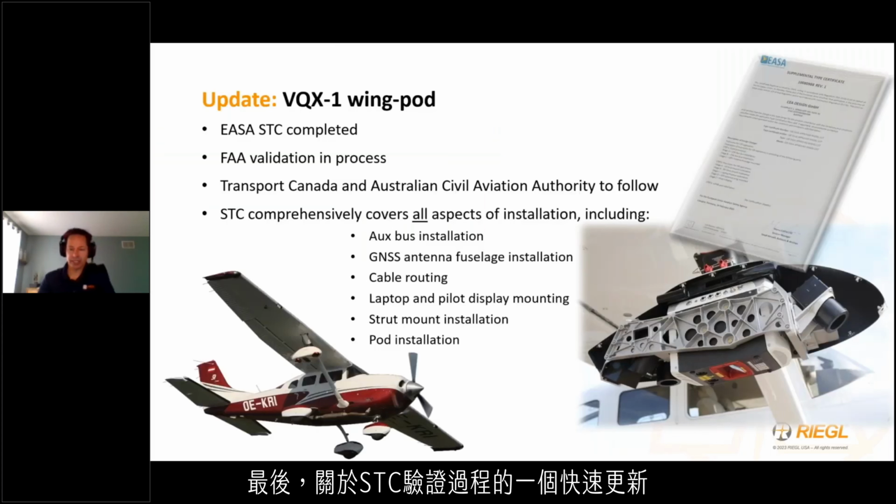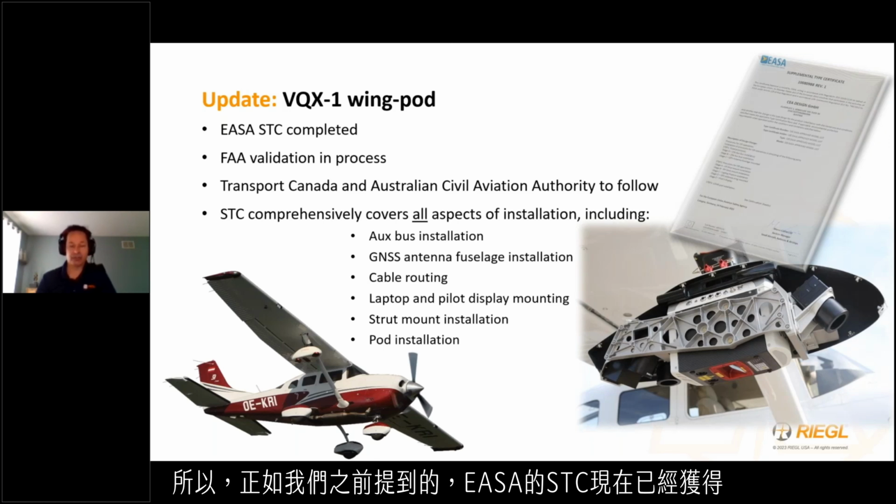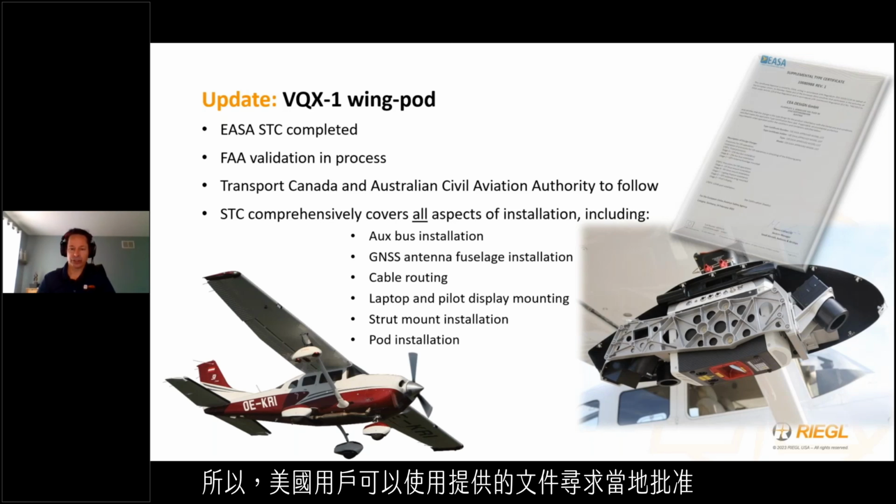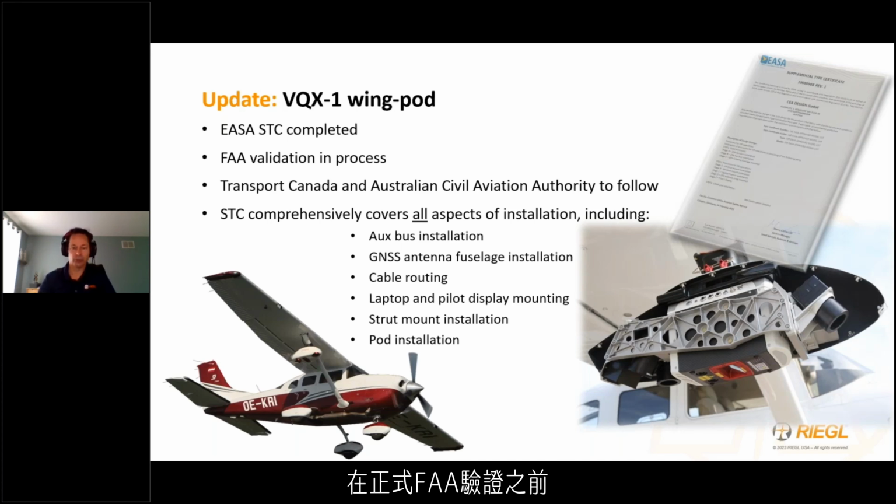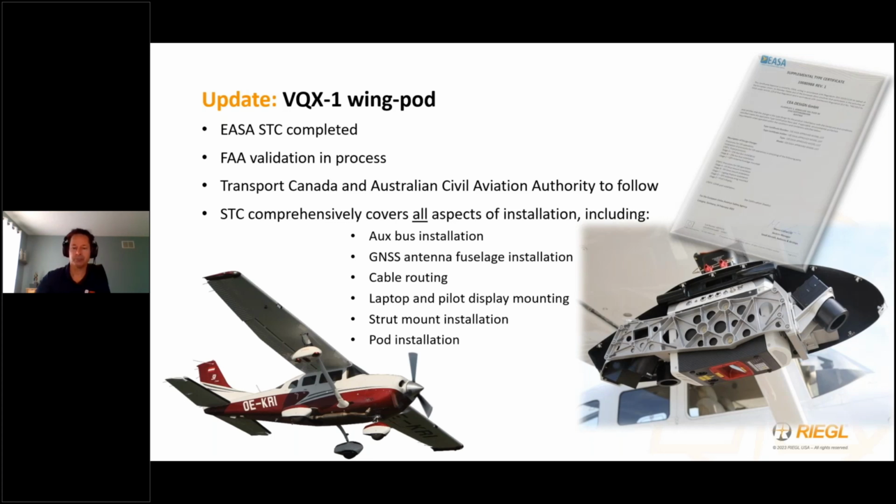Finally, a quick update regarding the STC validation process associated with our new VQX wing pod for the Cessna 172, 182, 206 small aircraft. So the EASA STC, as we've mentioned before, is now in hand, and FAA validation is currently in process. So USA users can opt to pursue a local approval with the supplied documentation ahead of the formal FAA validation if desired. Following this, RIEGL will be further submitting documentation to Transport Canada and the Australian Civil Aviation Authority.